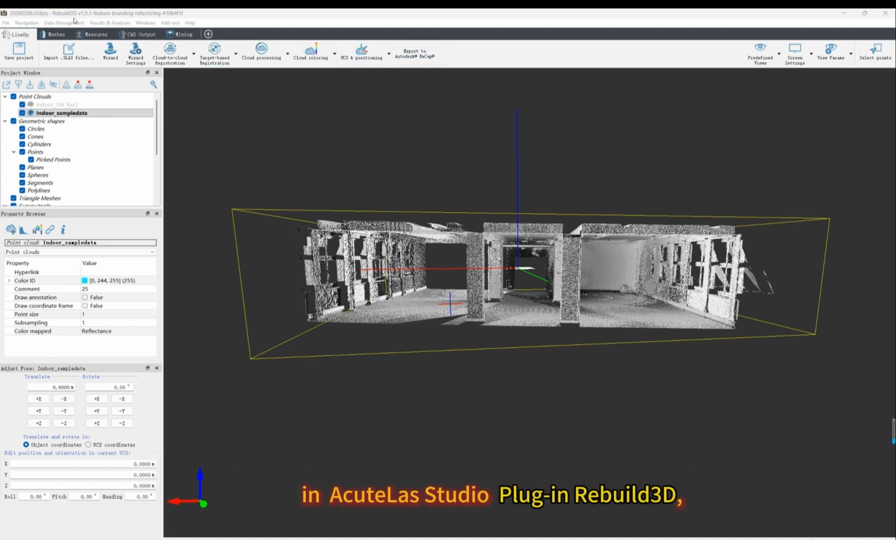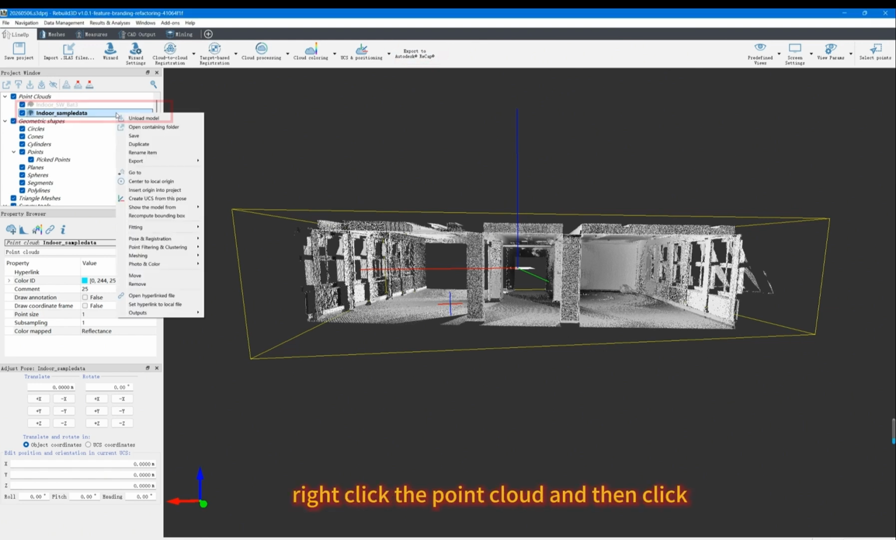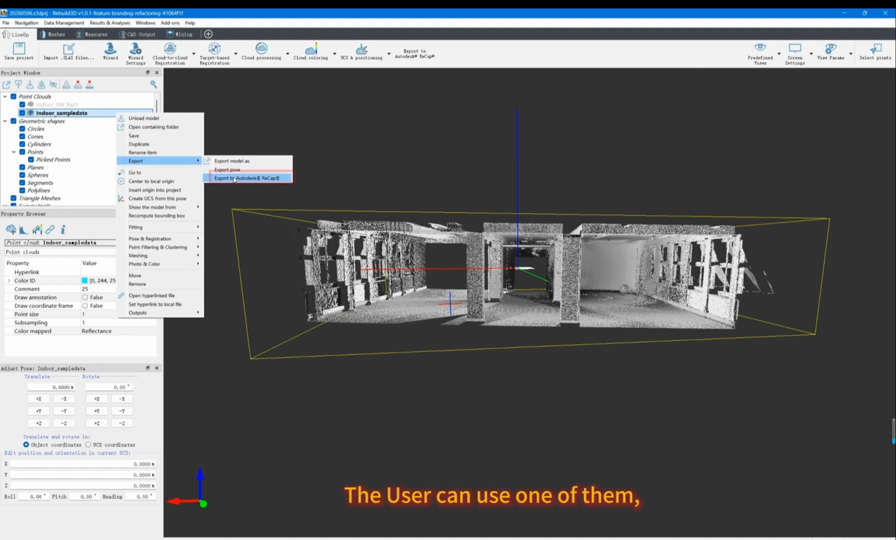In the Autodesk Studio plug-in Rebuild3D, load the point cloud, go to the menu lineup, and then find the icon Export to Autodesk Recap. Another method is to right-click the point cloud and then click Export to Autodesk Recap. The user can use one of them.